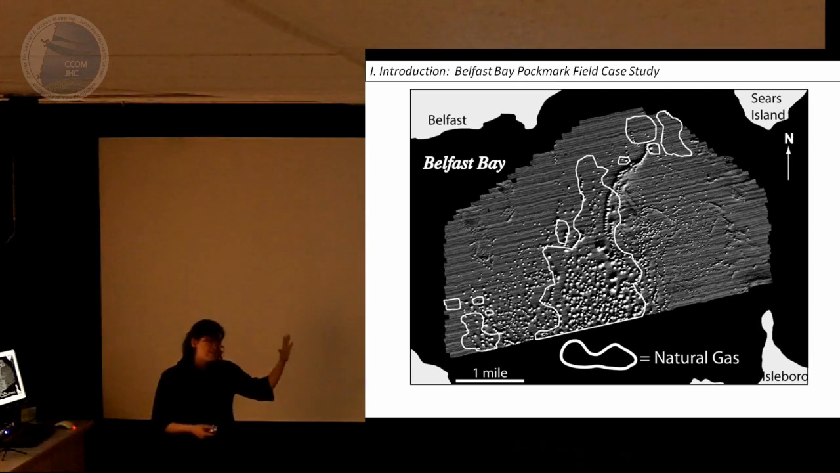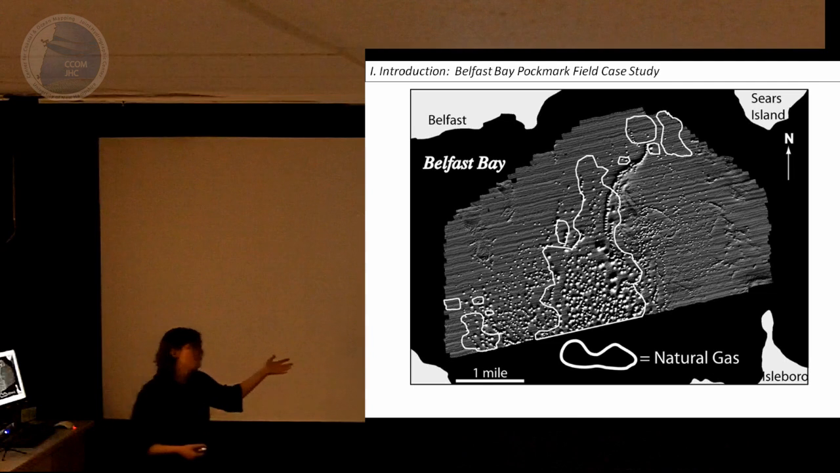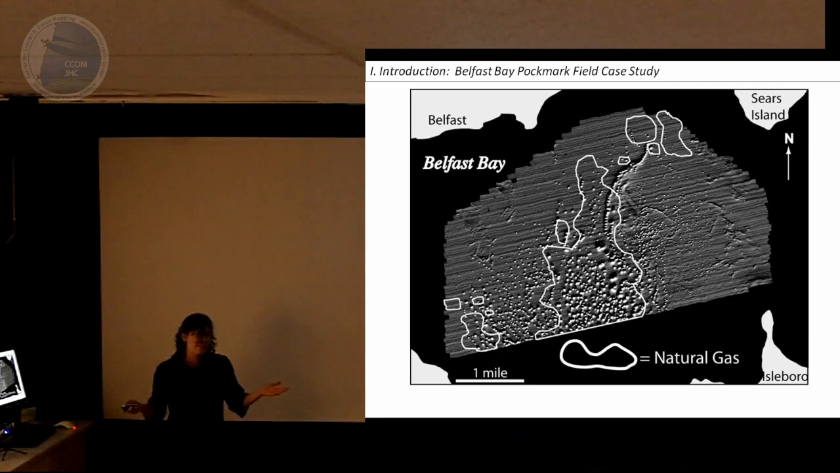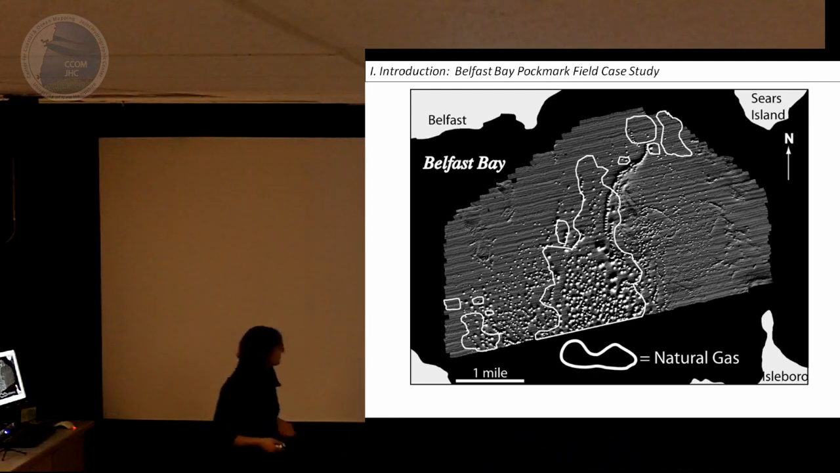Looking at the Belfast Bay Pockmark field, and this is the bay that we've collected the most observations on. Bay is inland, it's generally, at its deepest, about 70 meters water depth. And this area outlined in white is where natural gas underlies these pockmarks. So in these areas, we assume gas, or associate gas, with the formation of these large seafloor craters.